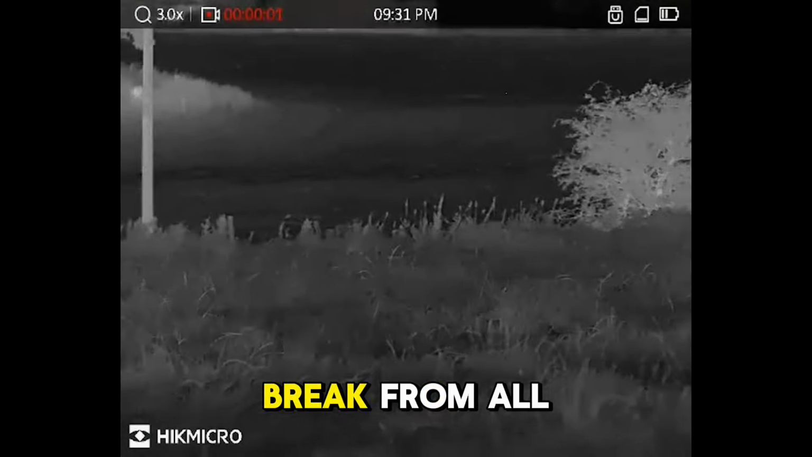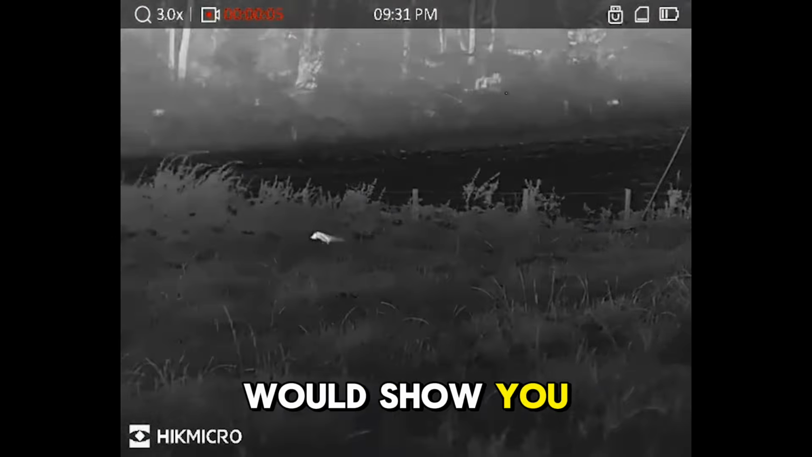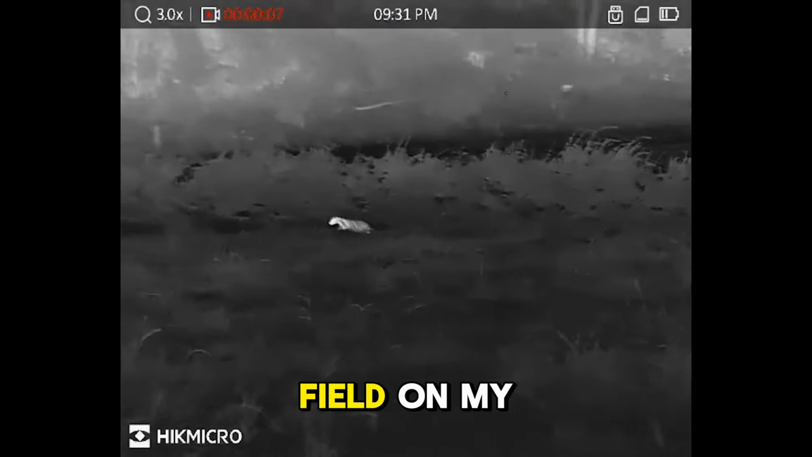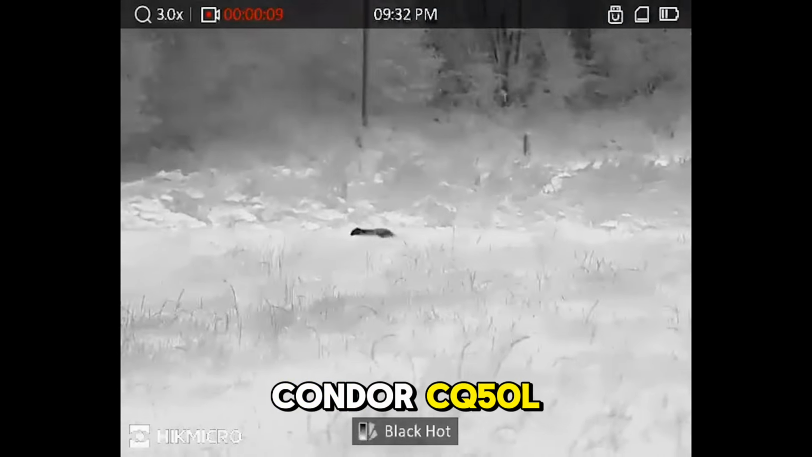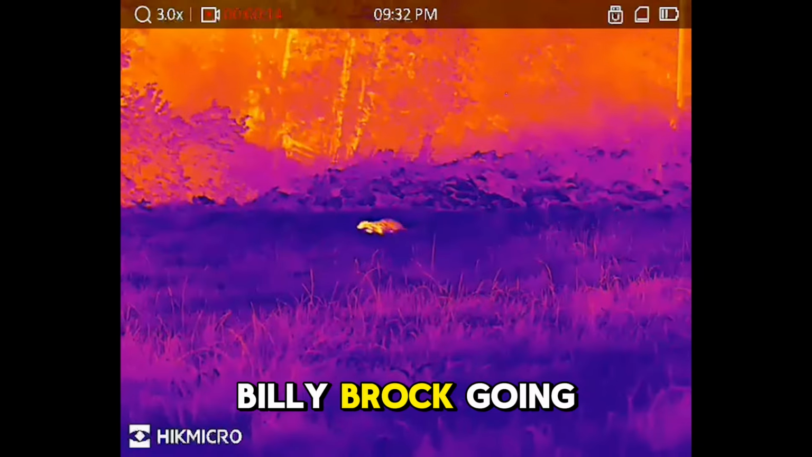Now just taking a break from all the mad technicalities, I just thought I would show you a lovely badger running through the field on my Condor CQ50L. Great to see Billy Brock going about his business.